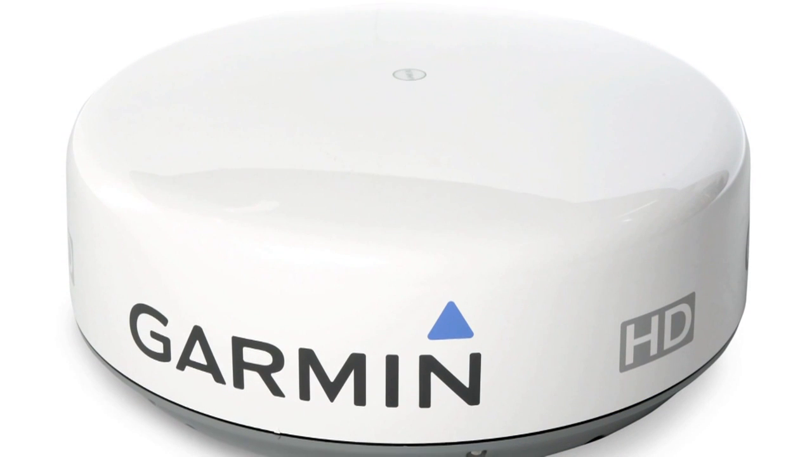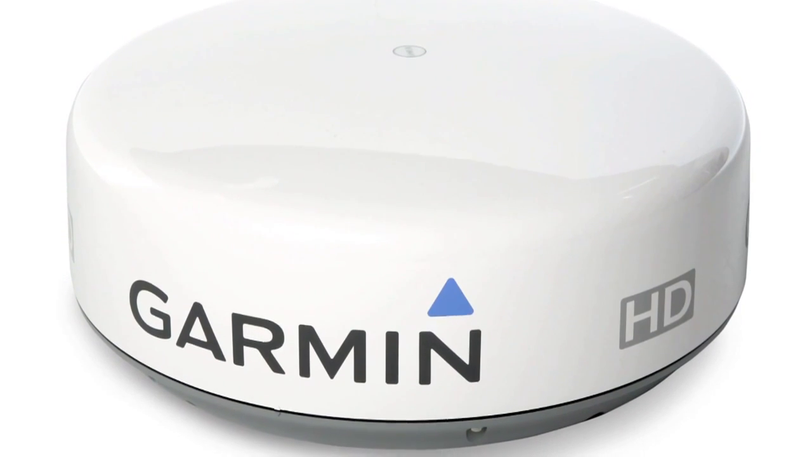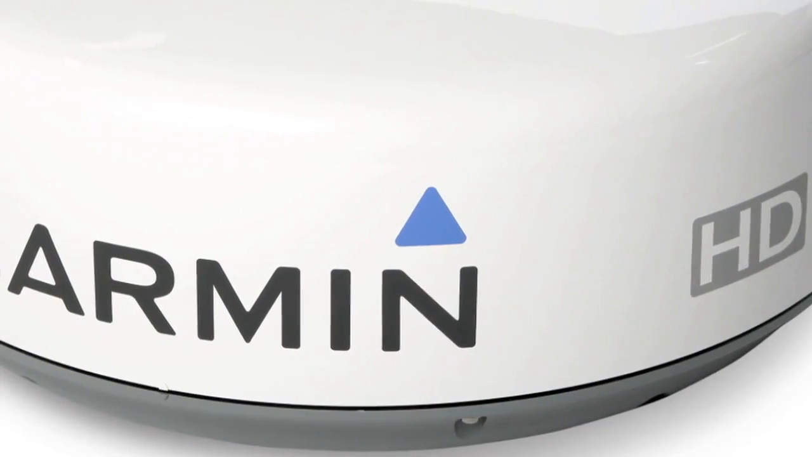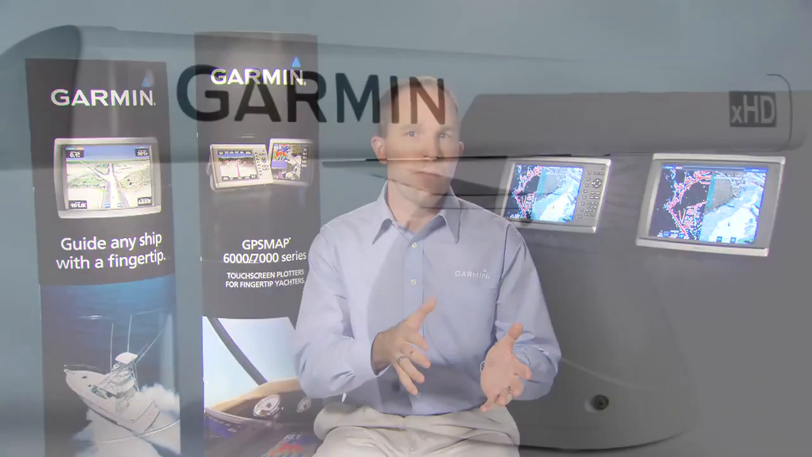Next up the line is our GMR-24 HD dome. Same 4,000 watts of power, same max display range of 36 nautical miles, but with the larger 24-inch antenna, we can reduce the beam width down to 3.6 degrees. Remember, that larger antenna means a more narrow radar beam that will help focus the radar's energy downstream and help you separate radar targets better than a smaller antenna.